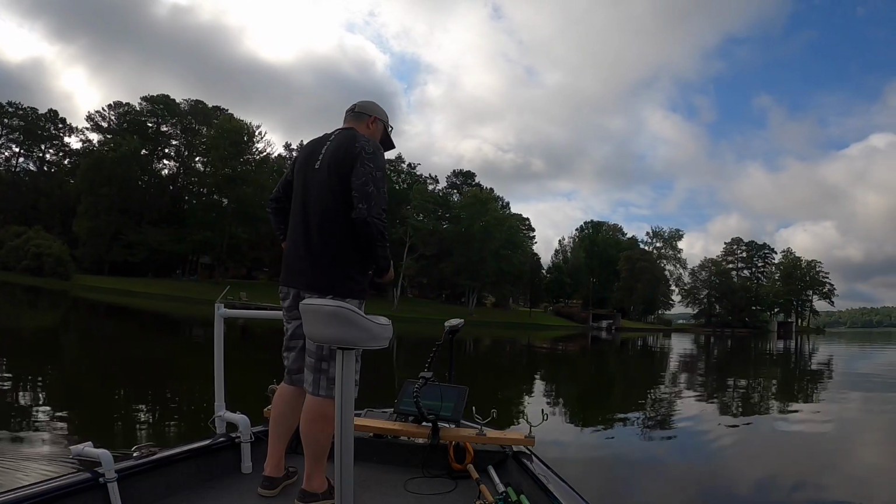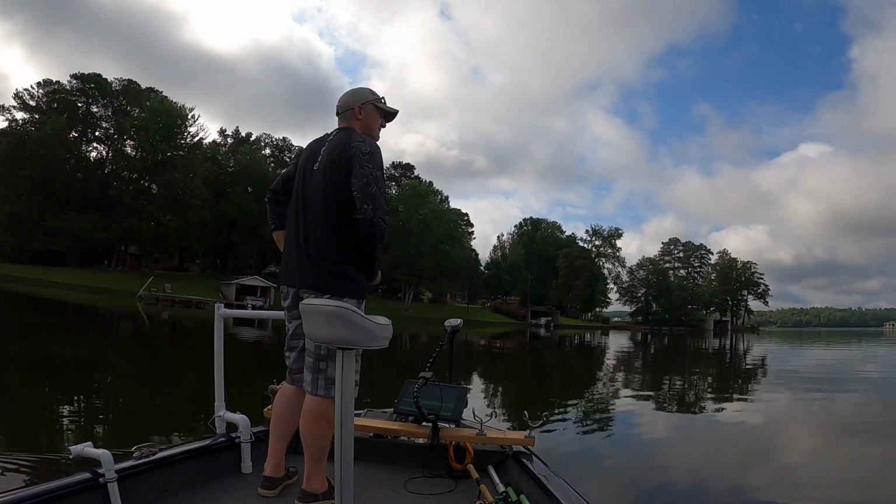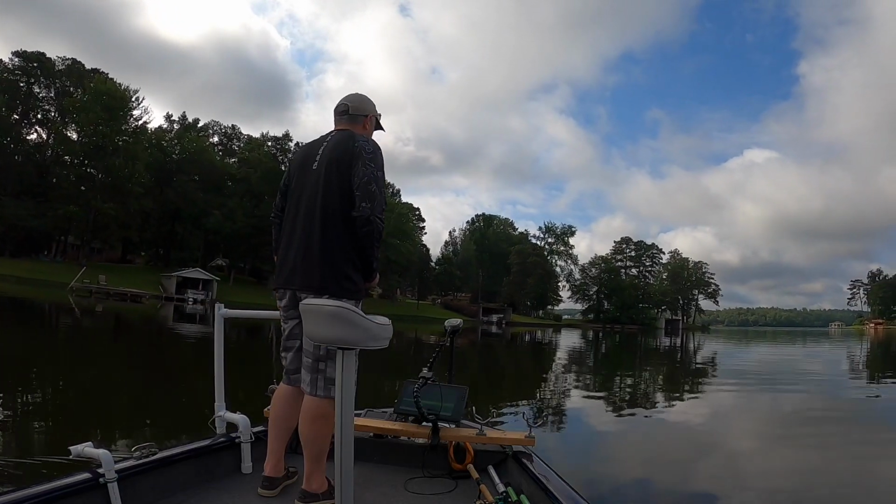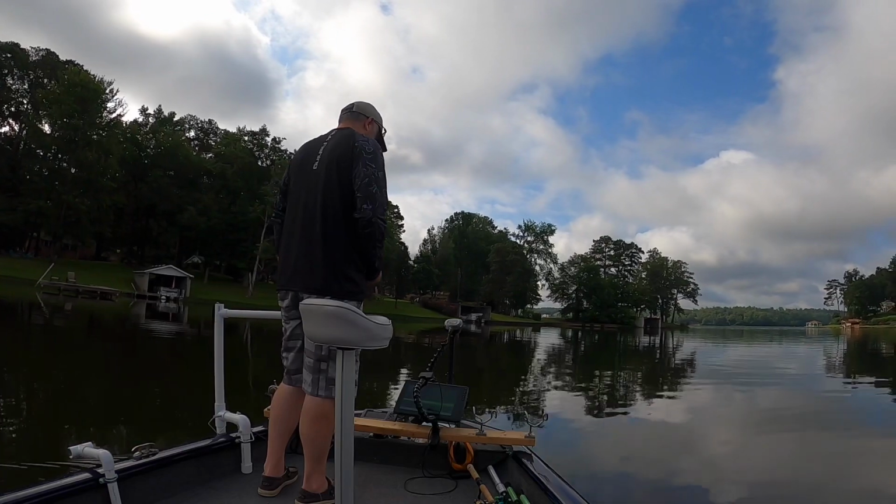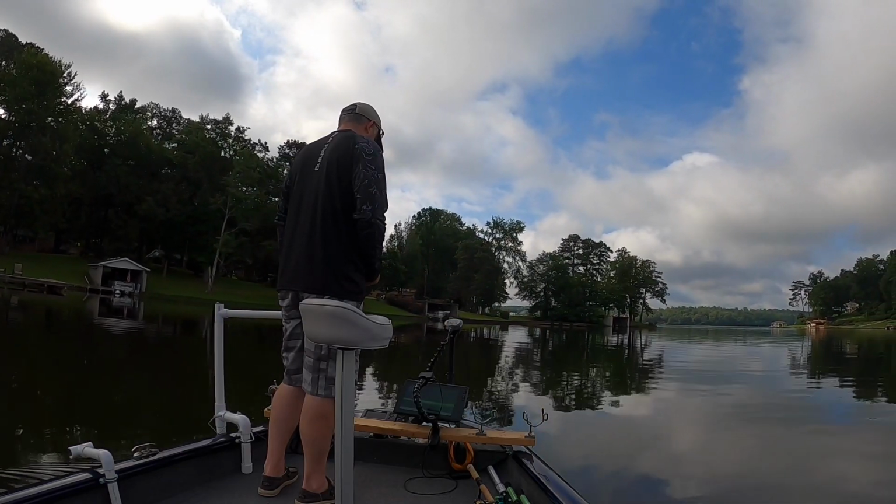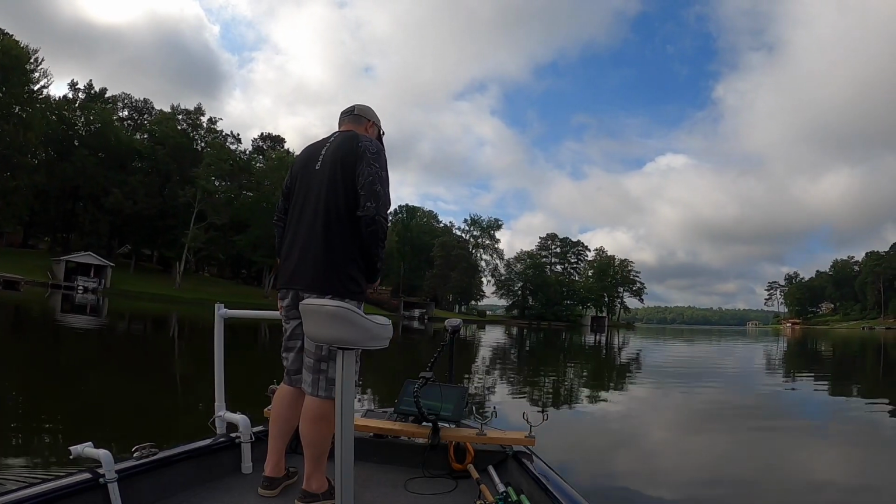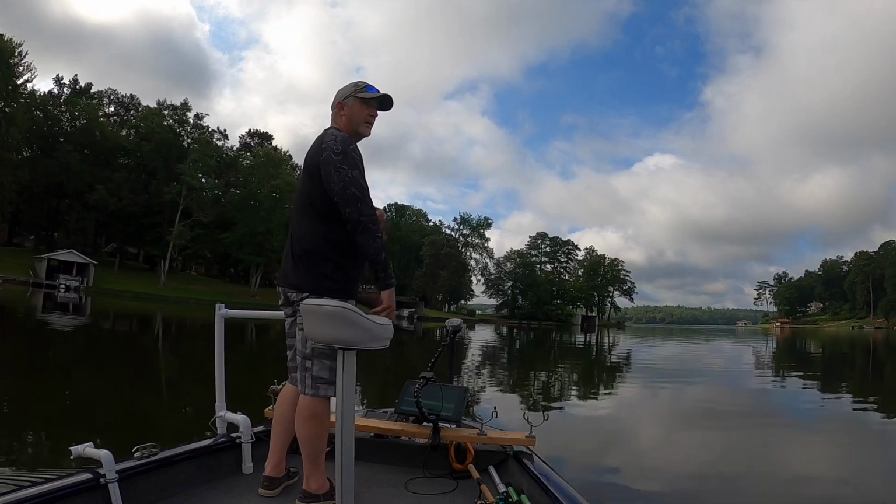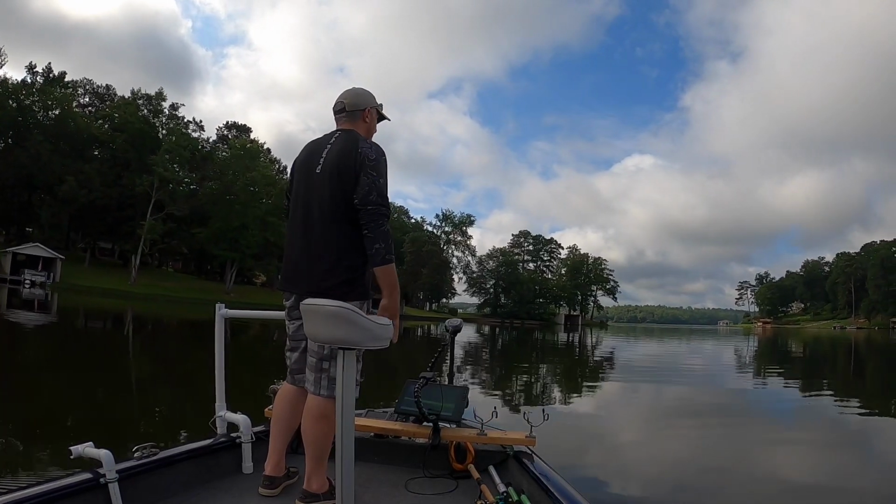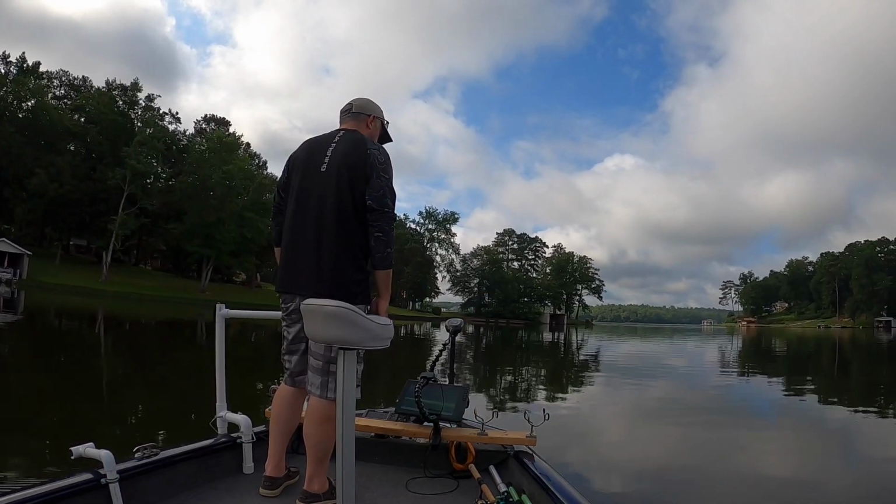There's a lot of people talk about Livescope not being a good thing for fishing. Let me tell you, it's because they don't own one. They say it's going to deplete the lakes and the rivers of the fish. No, it doesn't, because limits are still there.